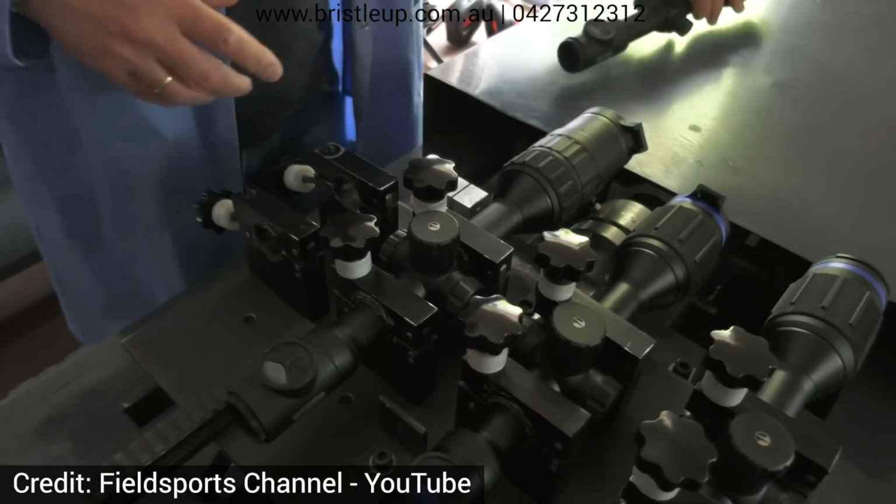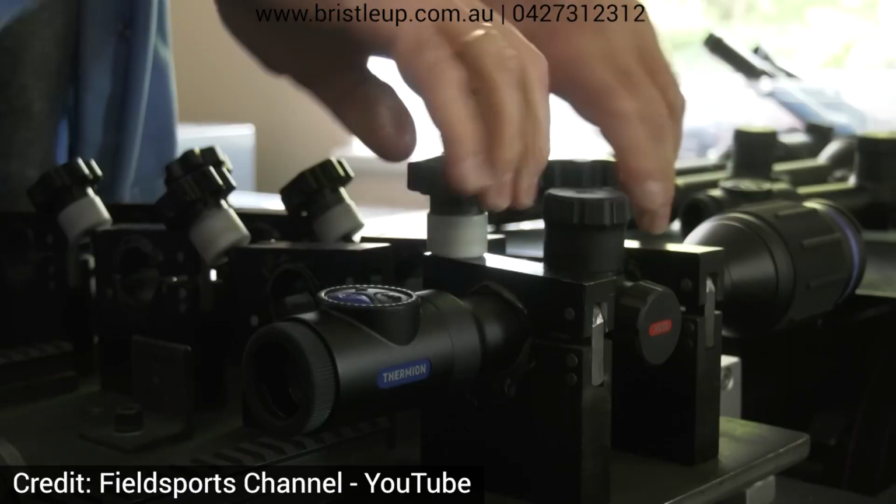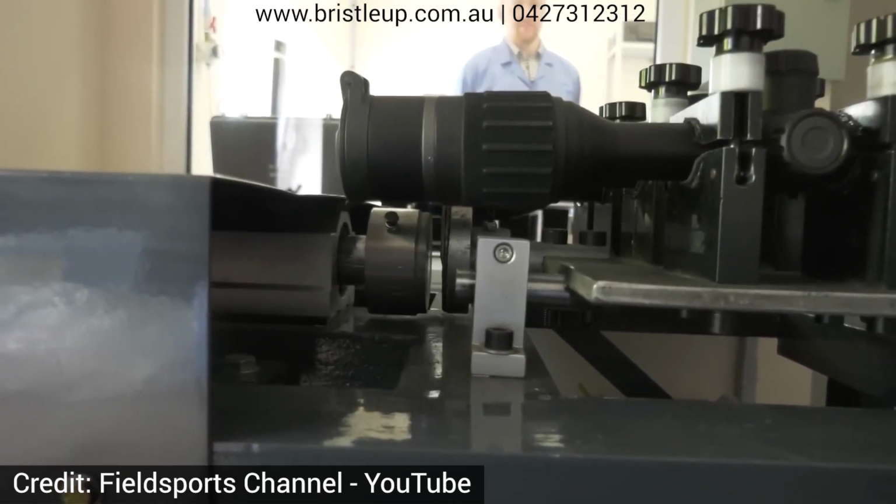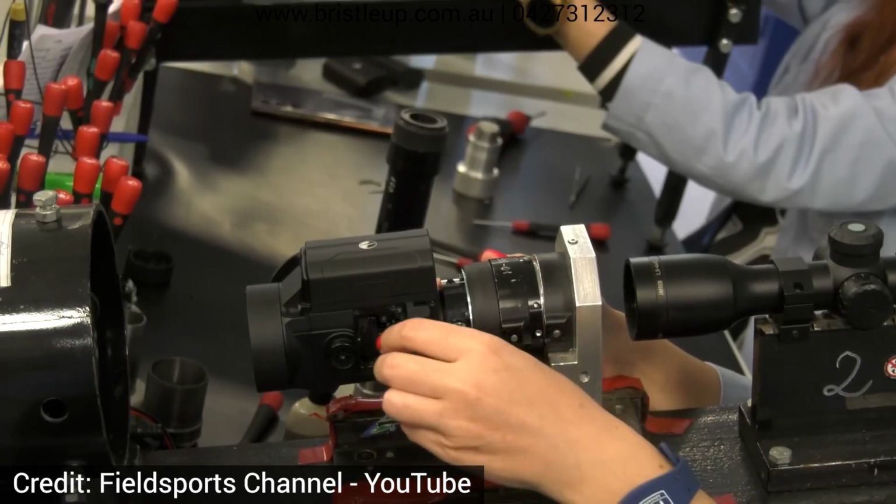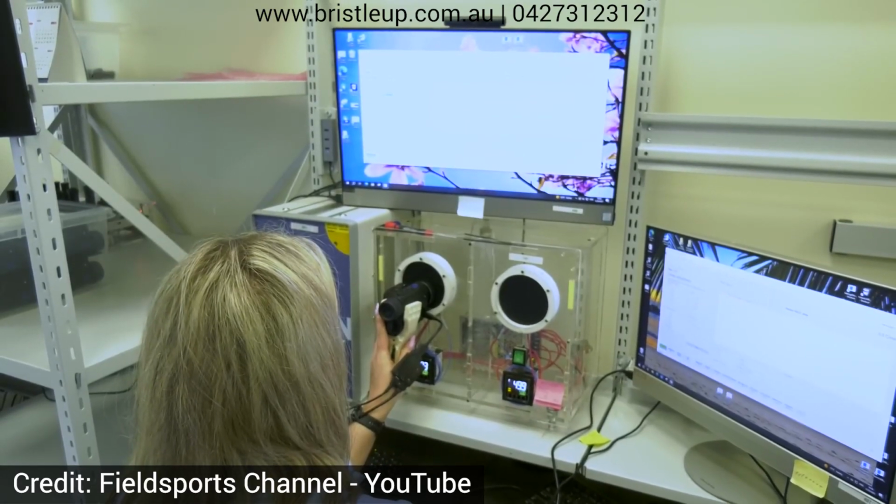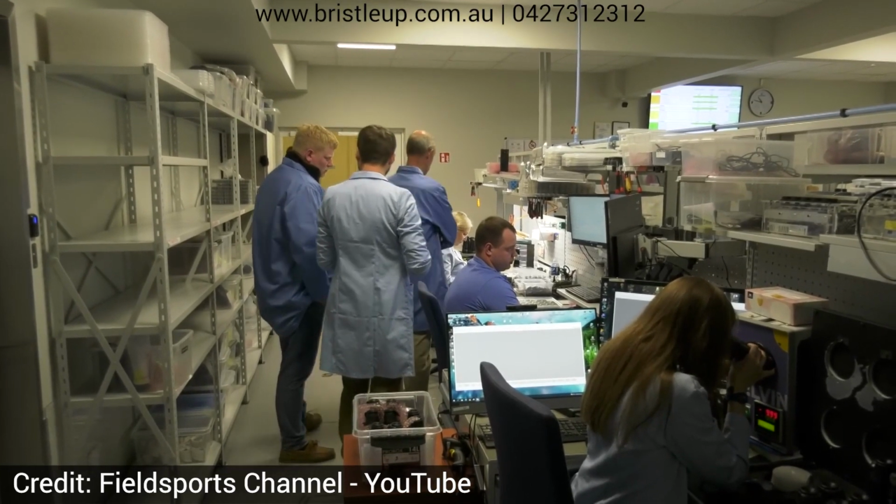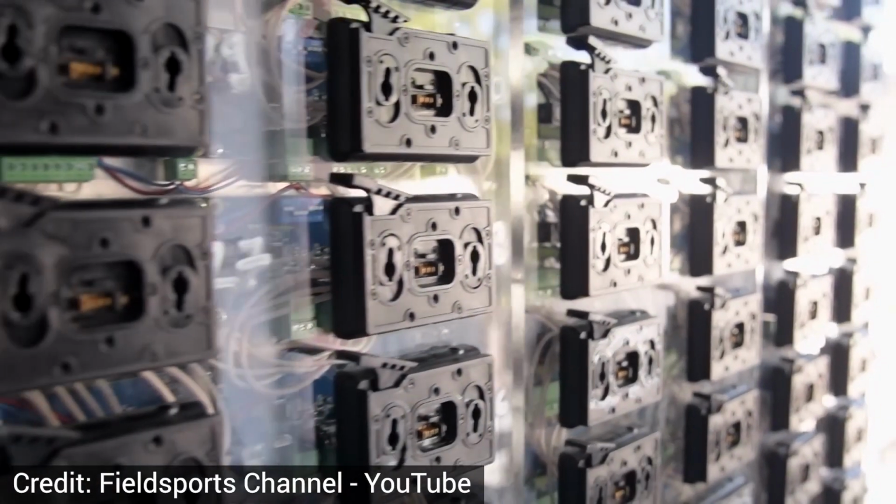Each Pulsar product undergoes rigorous torture testing before leaving the factory, ensuring high quality and reliability. These tests include, but are not limited to, recoil resistance, durability, and waterproofing evaluations. In recent years, Pulsar has built a strong reputation for reliability, further supported by their comprehensive 3-year warranty. For those interested in a behind-the-scenes look at their production process, the Field Sports channel over on YouTube has an in-depth video titled Inside Pulsar's Night Vision HQ. Simply search for it on YouTube to learn more about the brand and its commitment to quality.